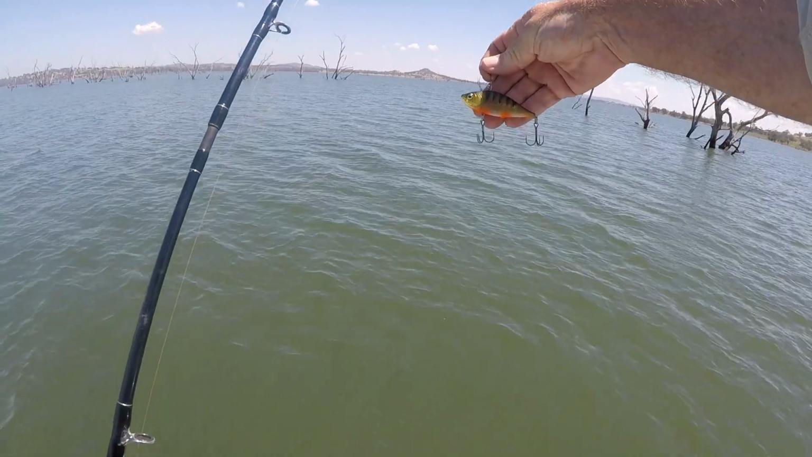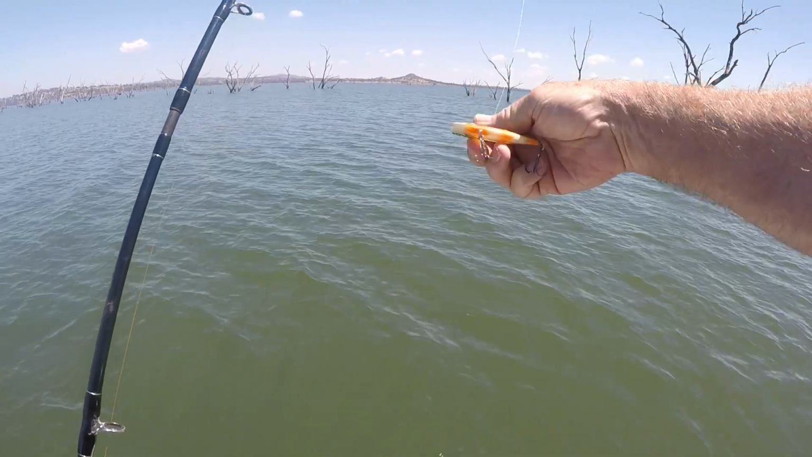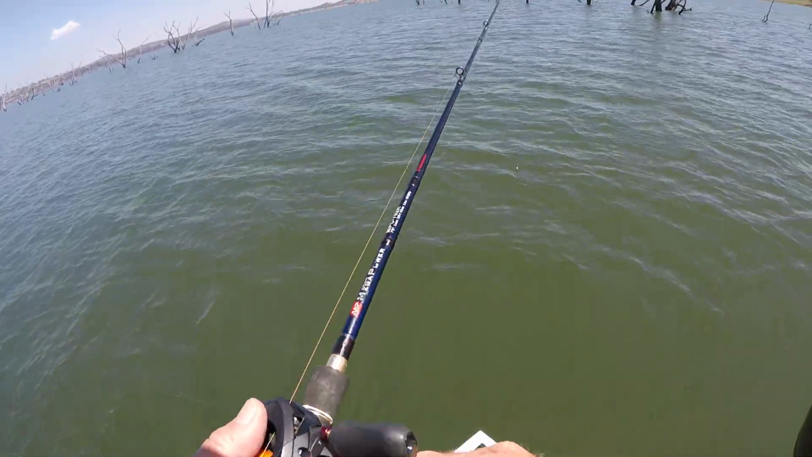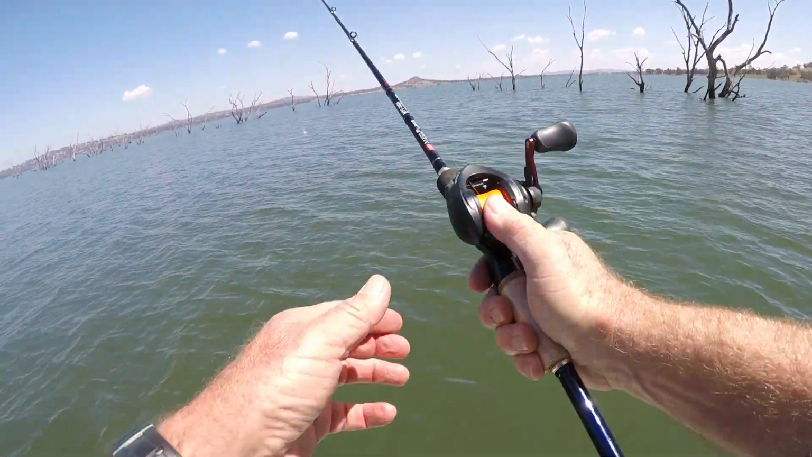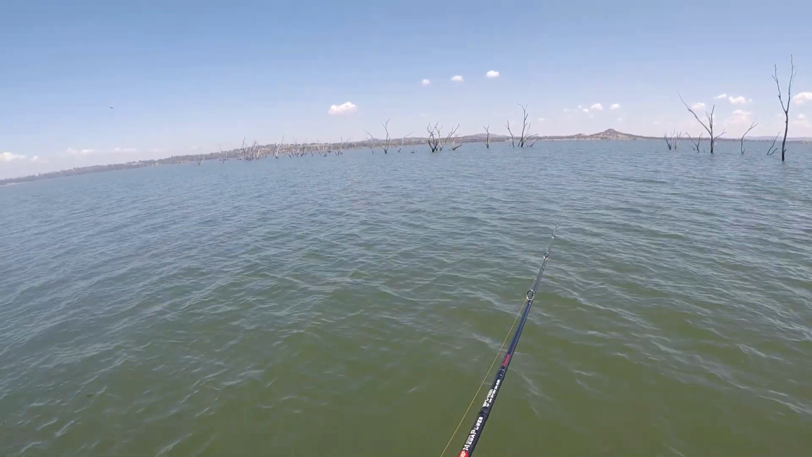Just switched over to a little McGrath redfin hard body vibe, and it's got a good rattle in it, and there's a few schools of bait fish showing up. So those bait fish would be redfin. So in fly fishing terms, Brendan, we are matching the hatch.